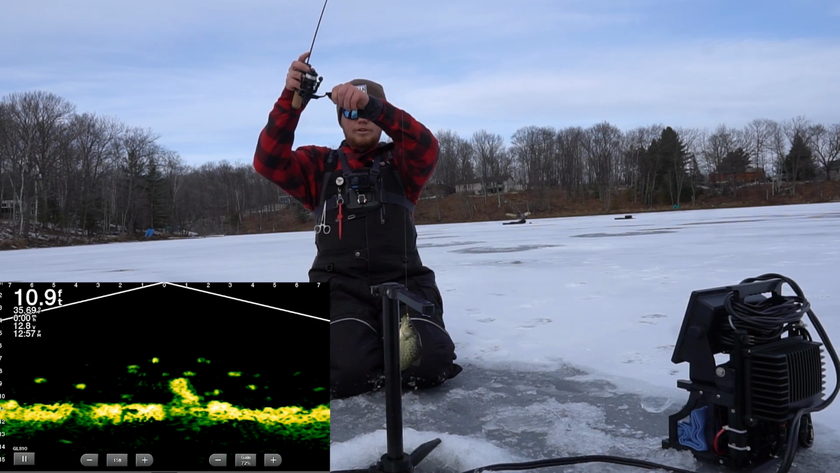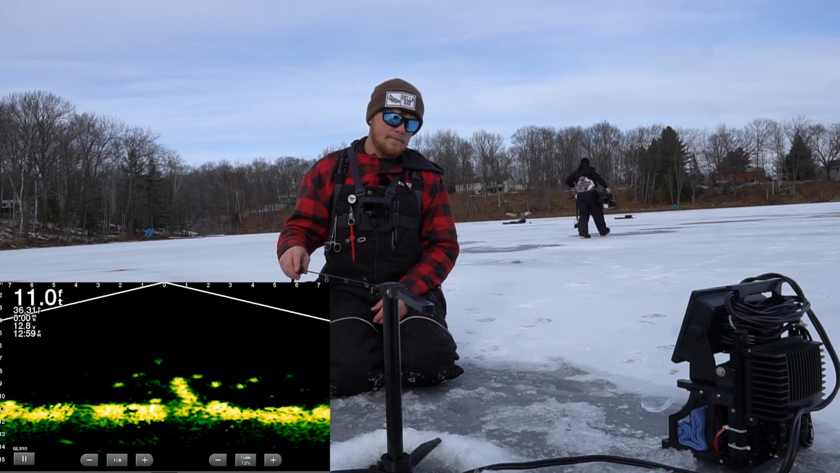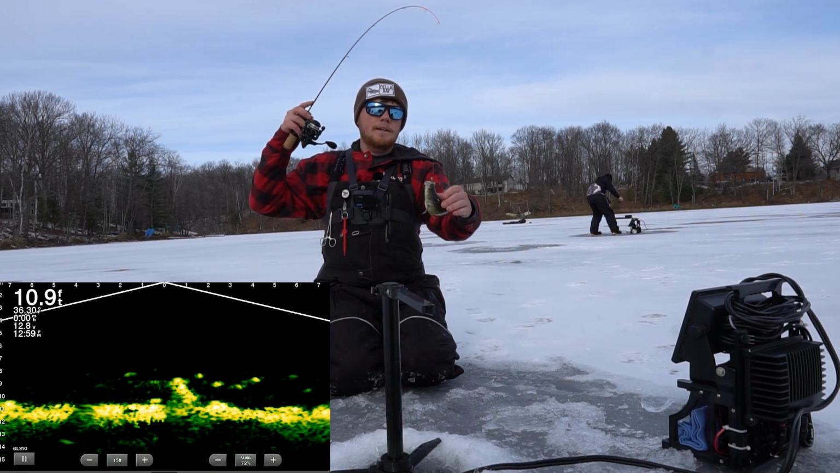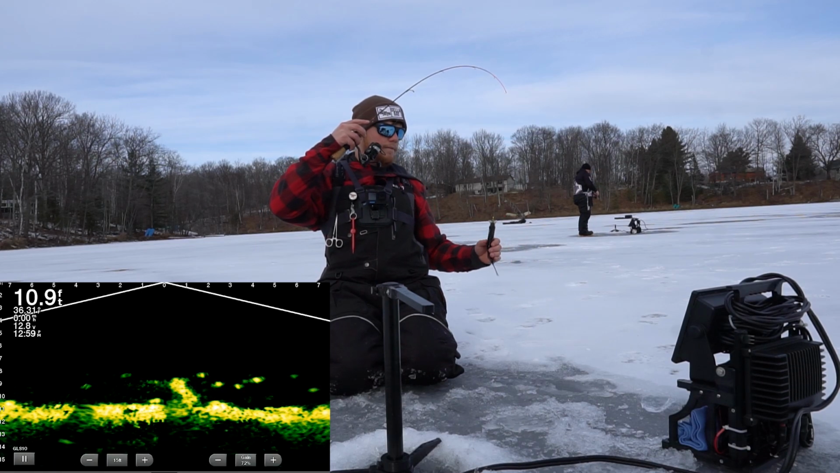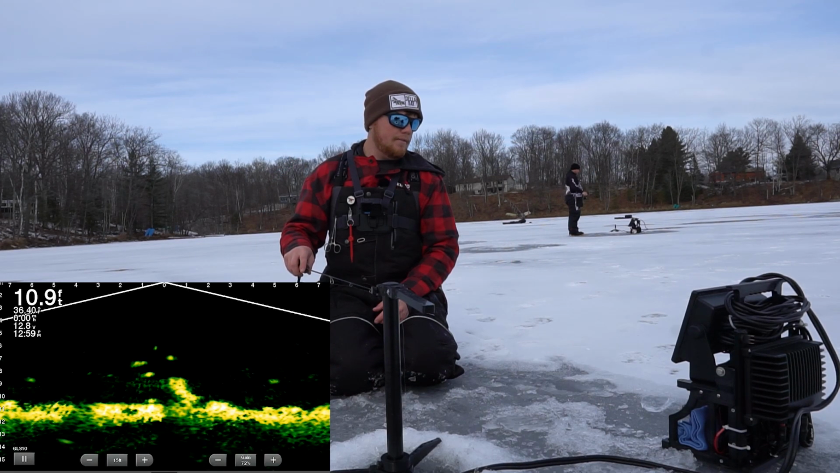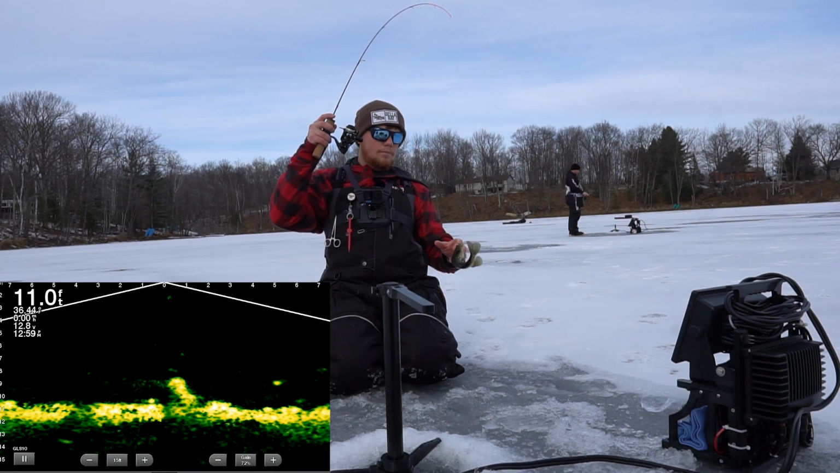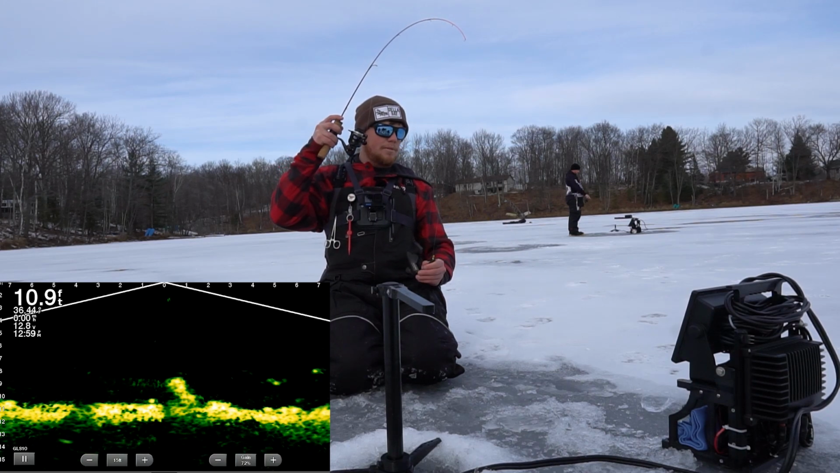This mark looks so much bigger than that. Still not that size we're looking for. Fight, fight, fight, fight. Ow. They just look so much bigger on the Livescope unit.